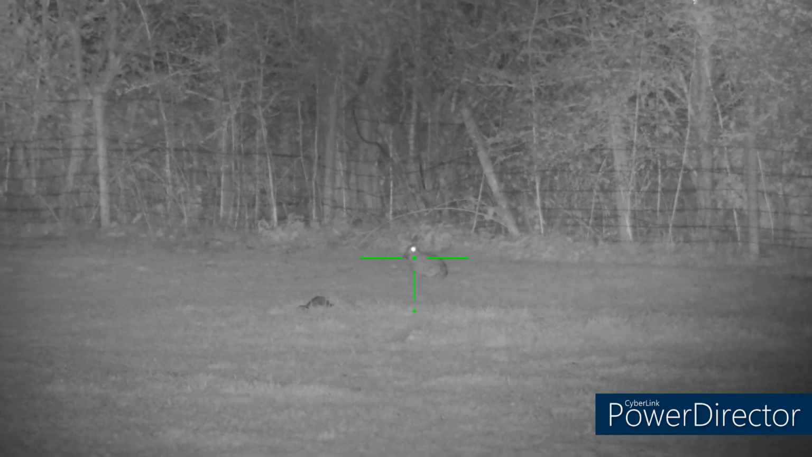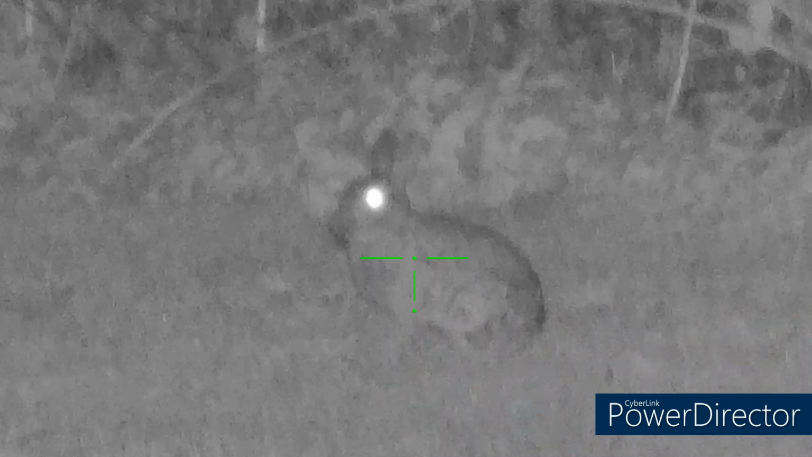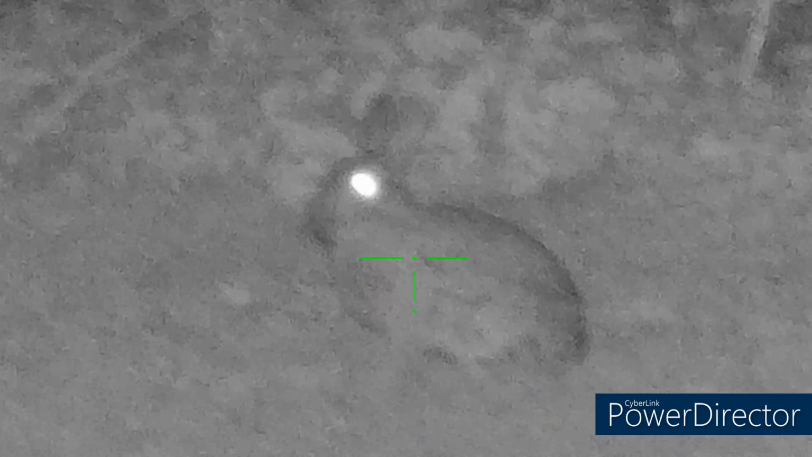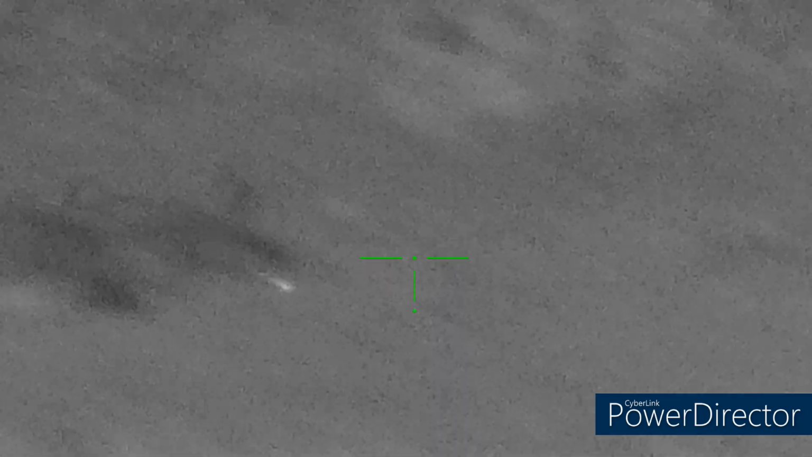So this guy was probably 120 yards, something like that. It was a really good distance away, so I took my time trying to line up for this shot. A little bit nervous really, because it is a good distance for the 17 HMR, and the tripod's not the most stable of things, so I was really trying to make it a good shot. And we got him, no problem at all. Nice clean kill.